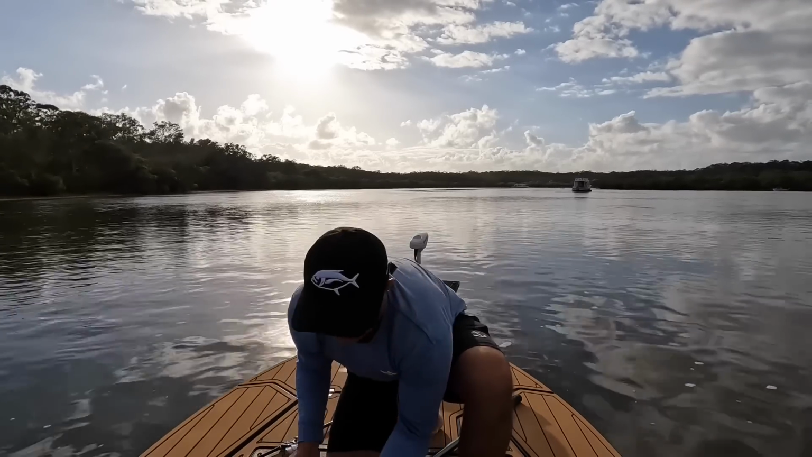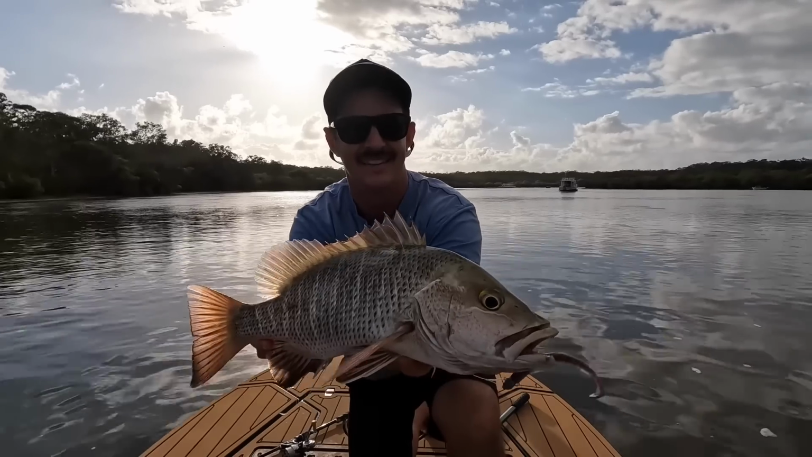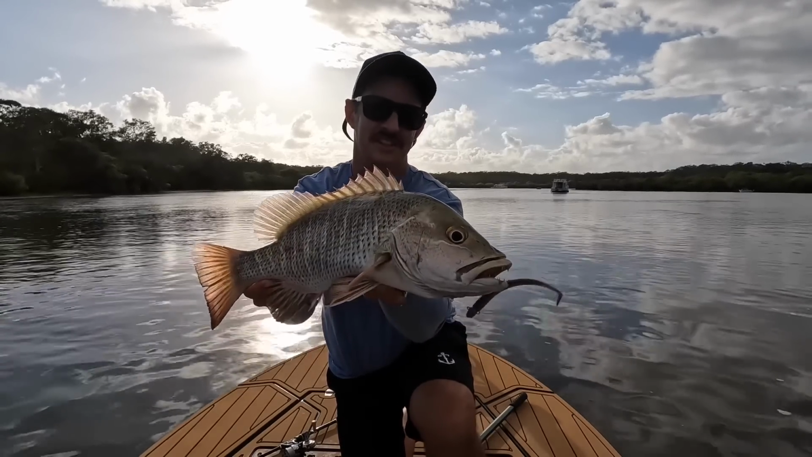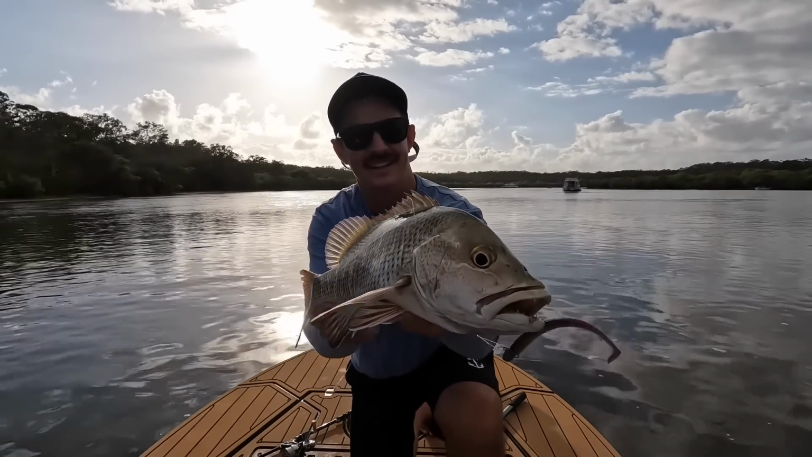He's about to get very skittish. I got him in pretty quick. How good is that? Not bad. First jack of the year on the first session fishing in the morning, so I'm very happy with that one. Give me a look there.